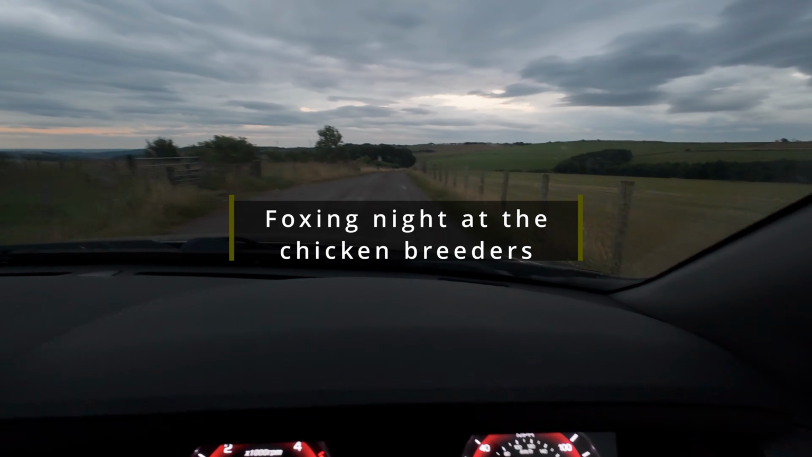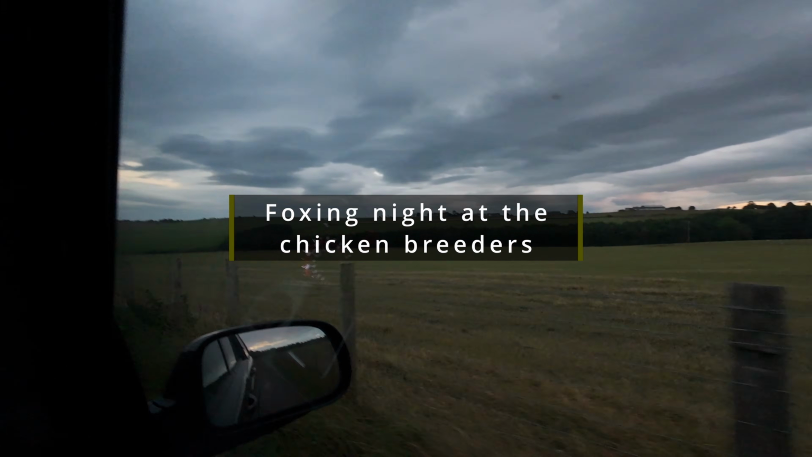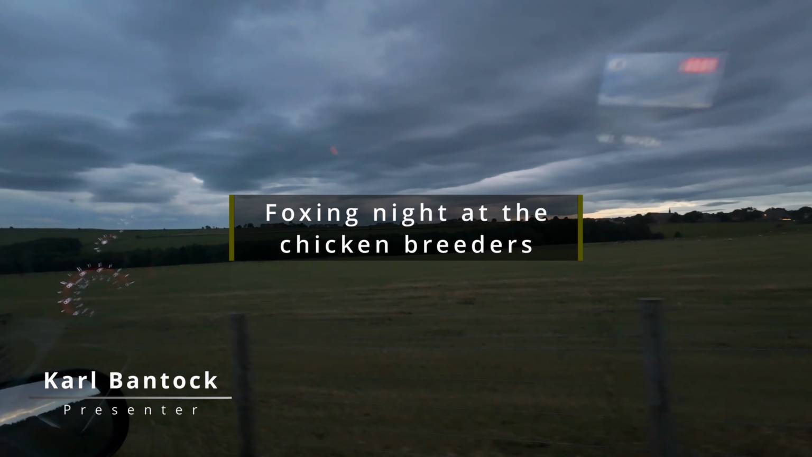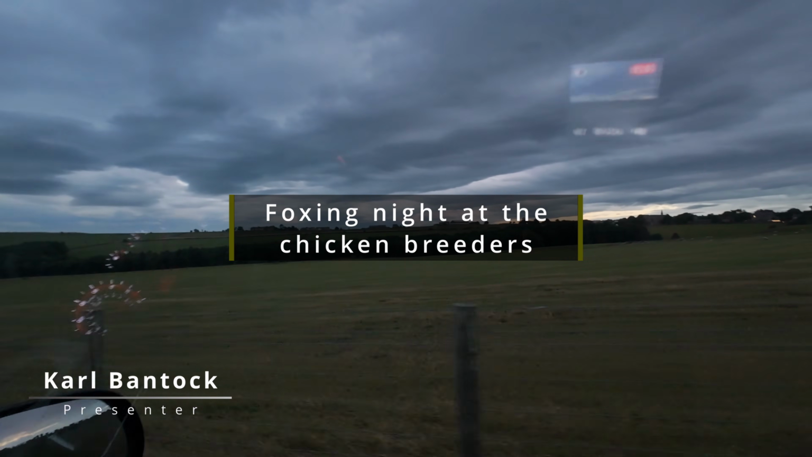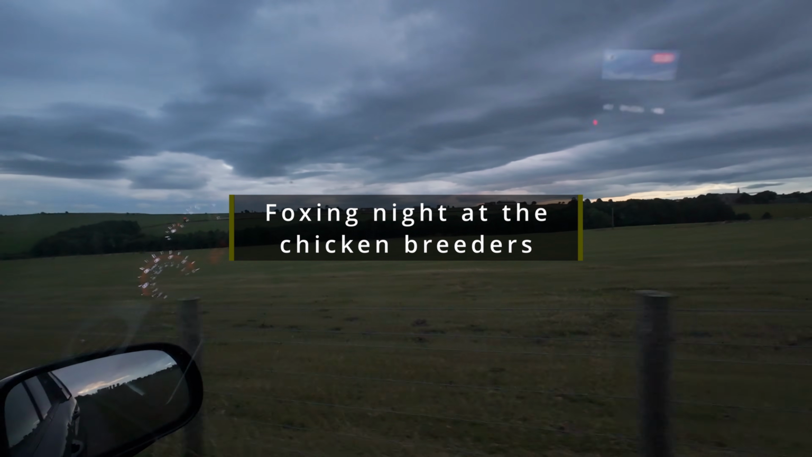Hi everyone, and welcome to MFL Outdoors, and it's foxing night at the chicken breeders. I'm on my way down the track now to the chicken farm. I've already had a look round during the daytime, so I've come back tonight to see if I can get a fox. That is, if it is a fox.